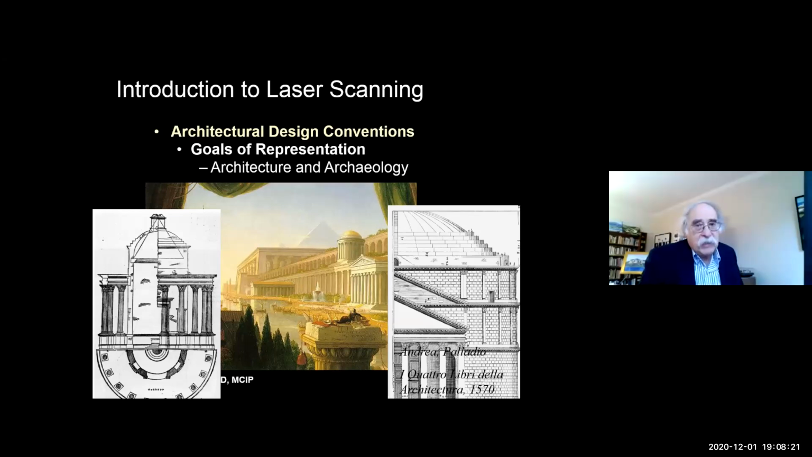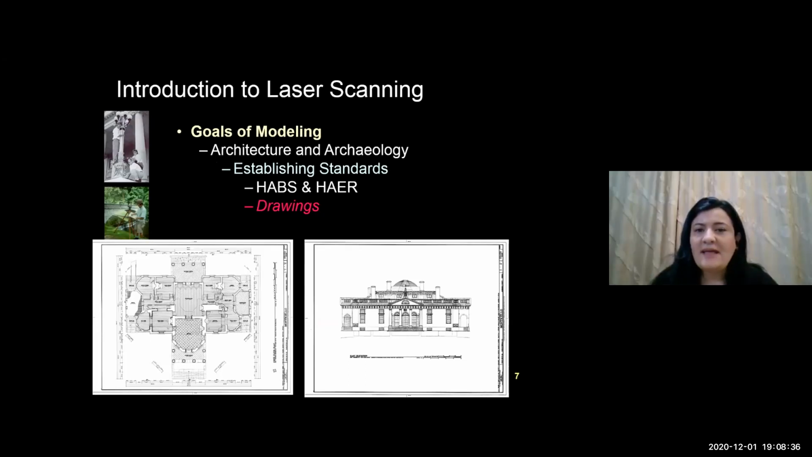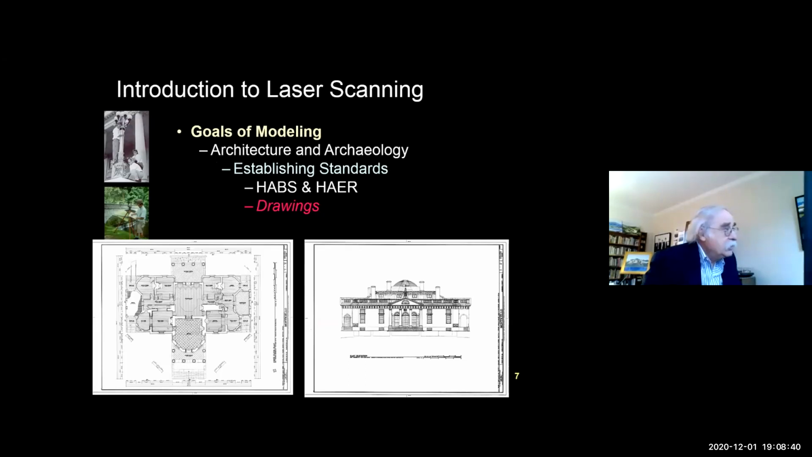Now many governments when they're drawing up historic buildings have certain requirements. This is how drawings have to look for the American government. Is that in historic restoration, Professor Levy? This is the U.S. government. The way drawings of historic buildings have to be drawn for the U.S. government if you're doing preservation work.